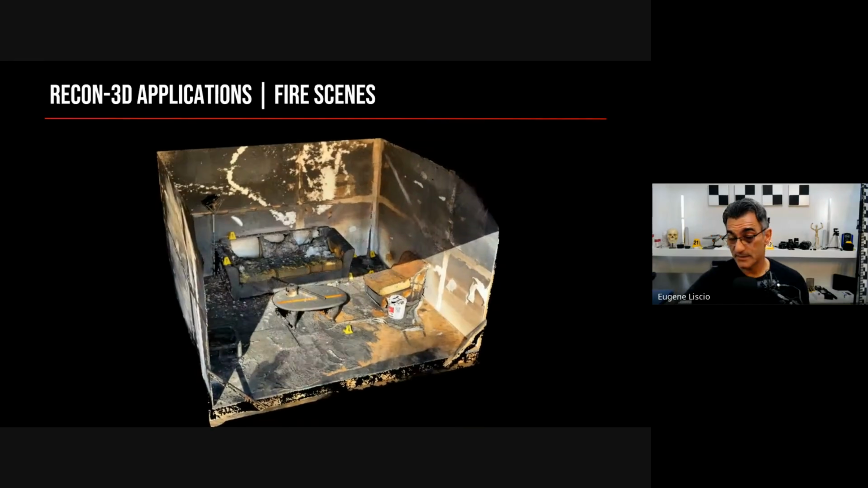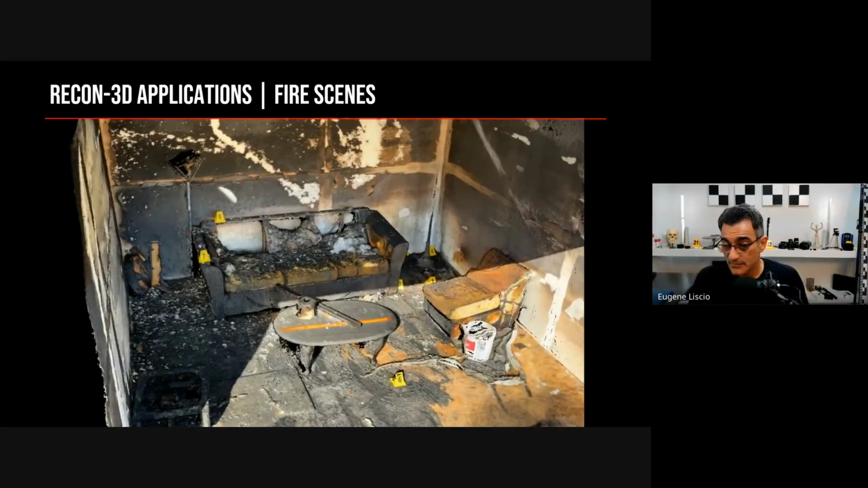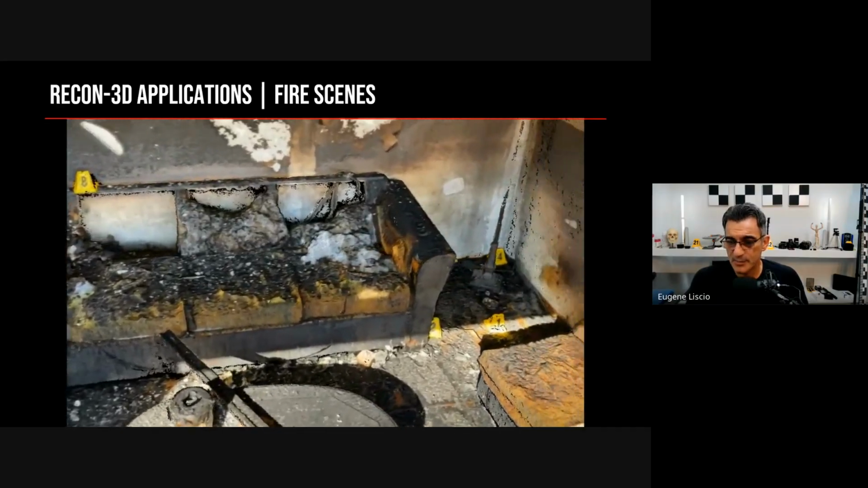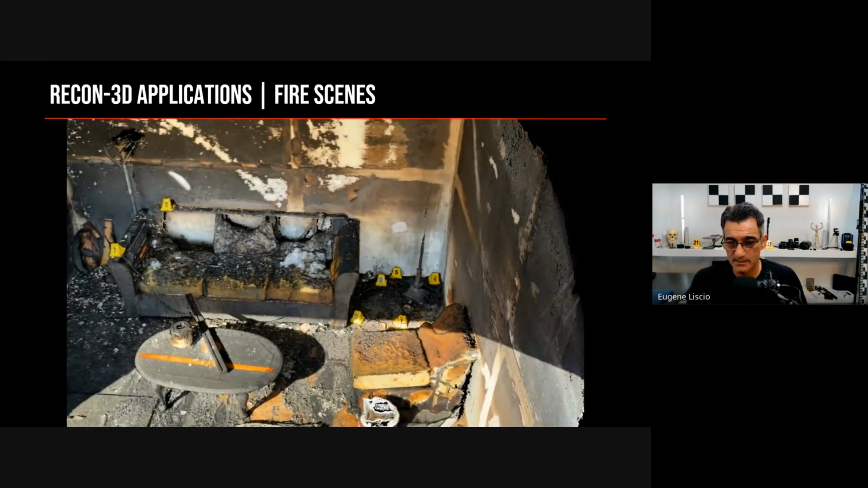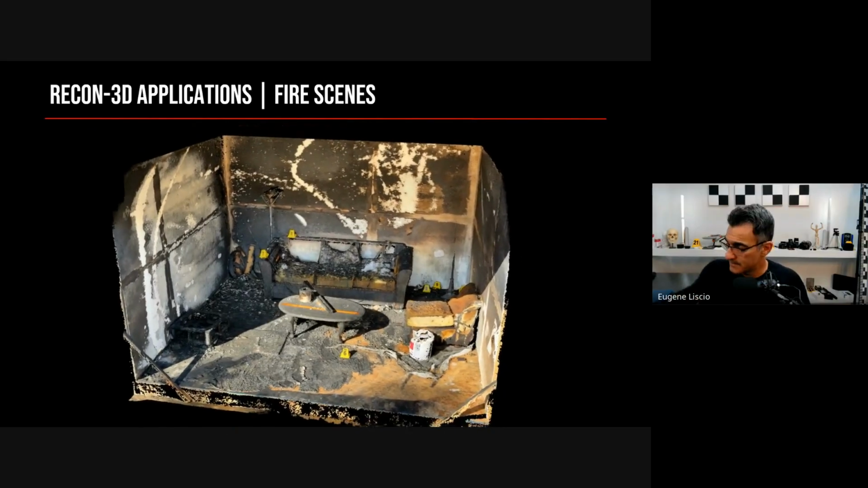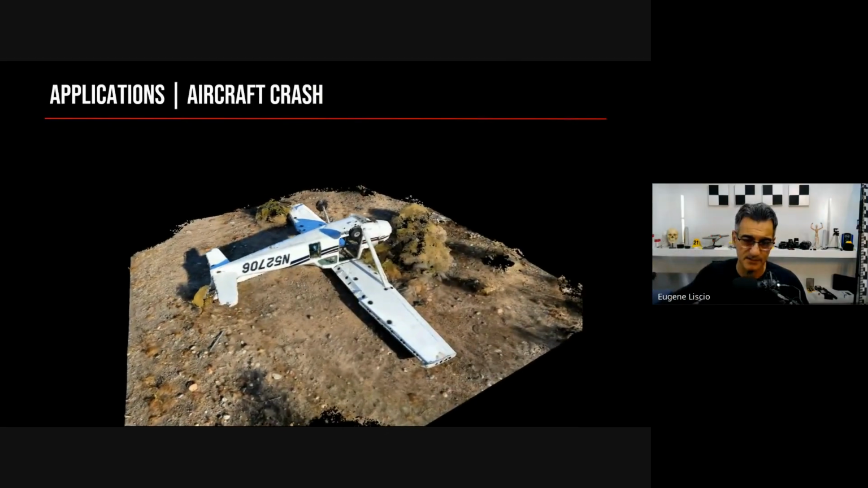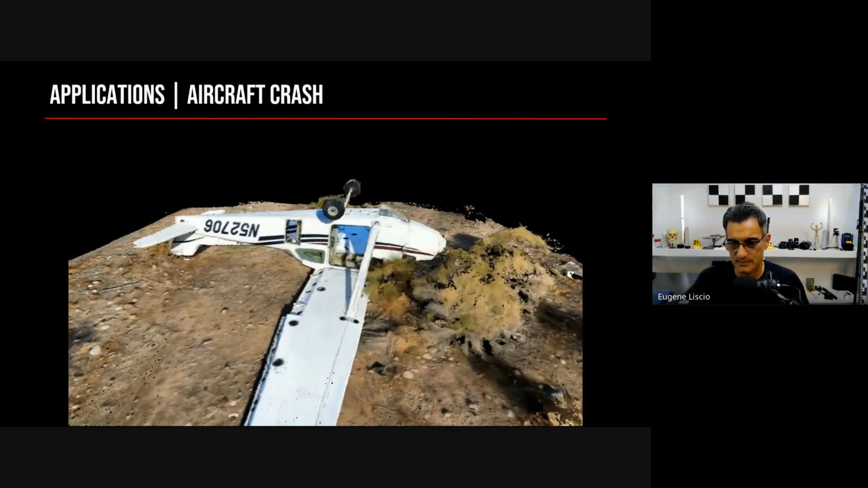Fire scenes. I know there are people who work exclusively documenting vehicle fires and things like this, so this is something you can definitely do. It actually does a pretty good job because of the camera sensor that we record video with when we're scanning. The camera sensors on the iPhone are pretty good, so in darker areas they can raise the exposure a little bit and get you some good data.